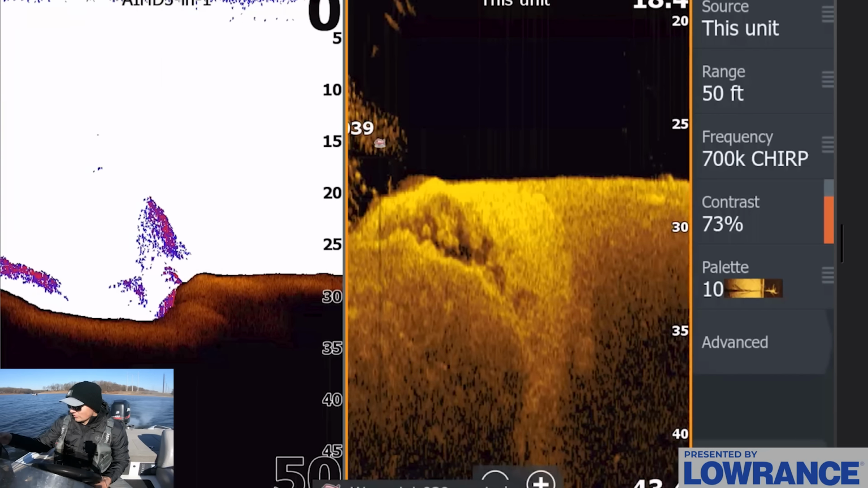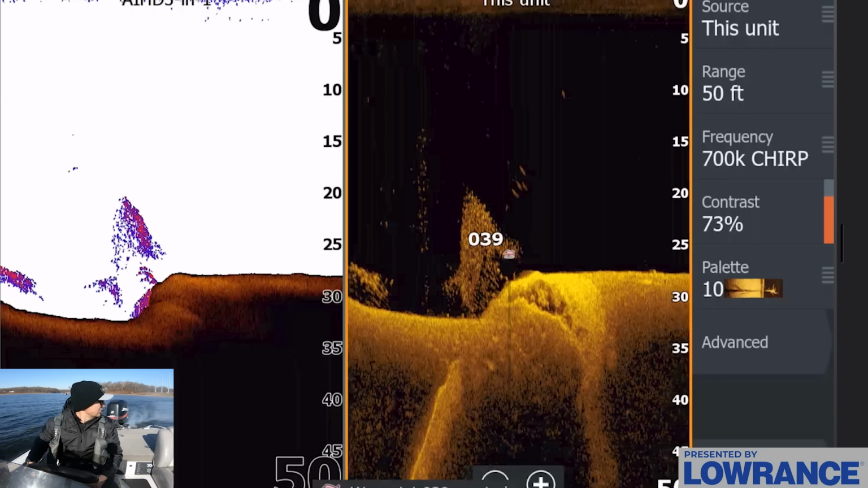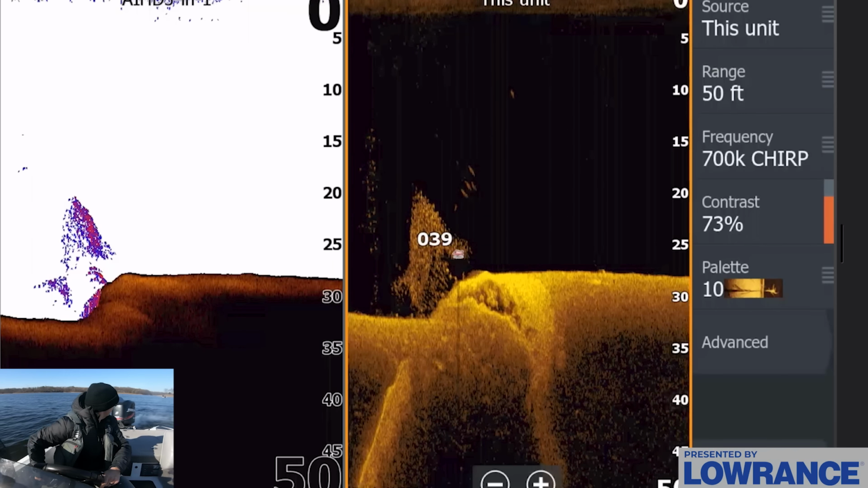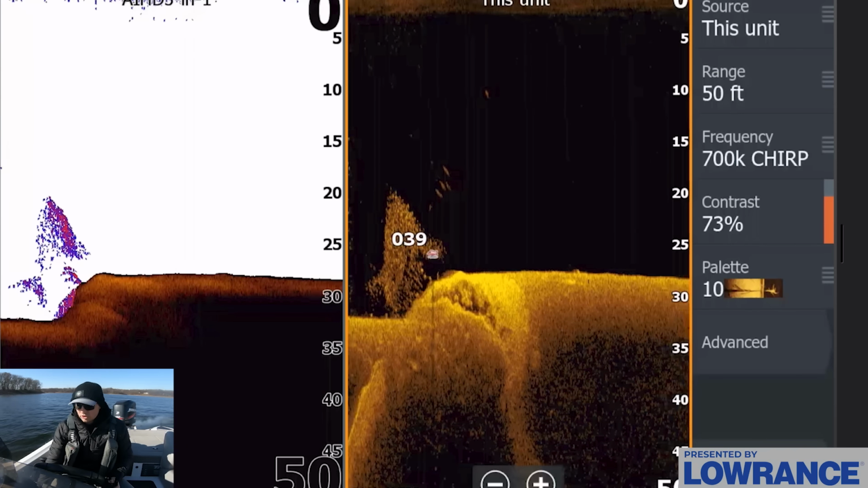Let me just ask this guy if I can fish kind of around him. I don't want to get too close on top of him. Let me just ask him real quick, and then we're going to try to fish around here because there's definitely some fish here.